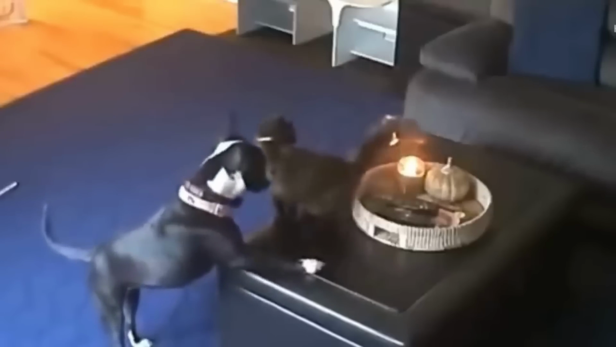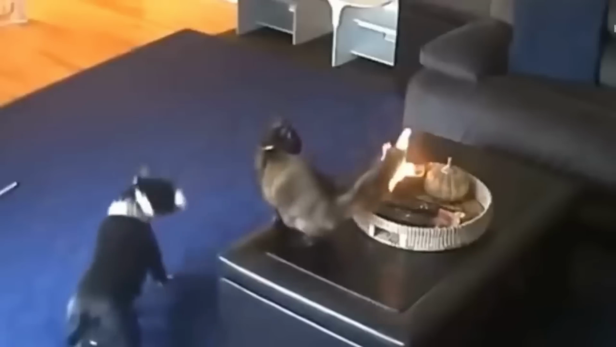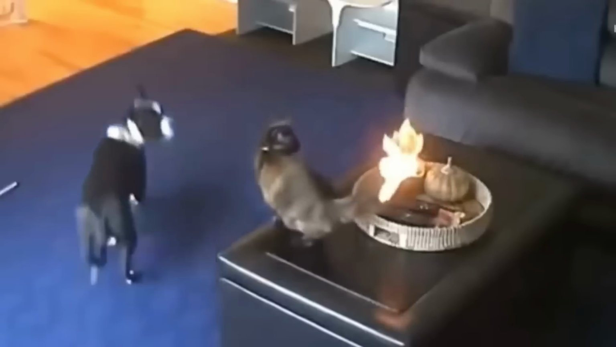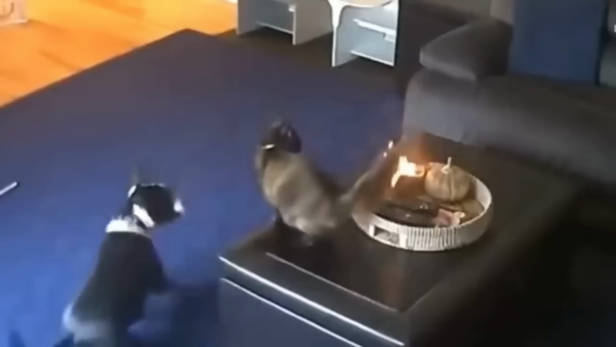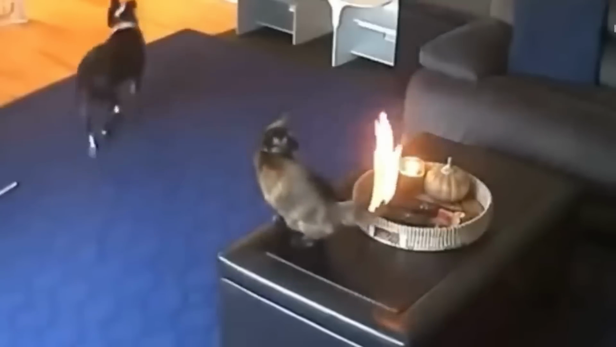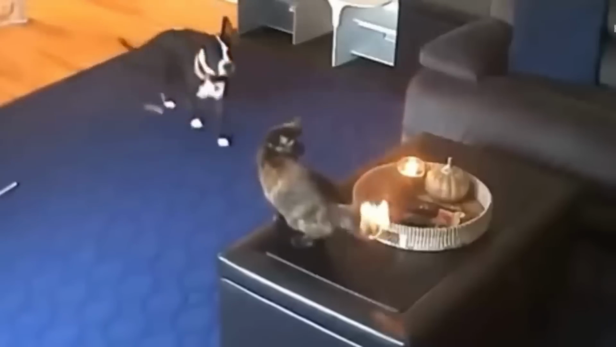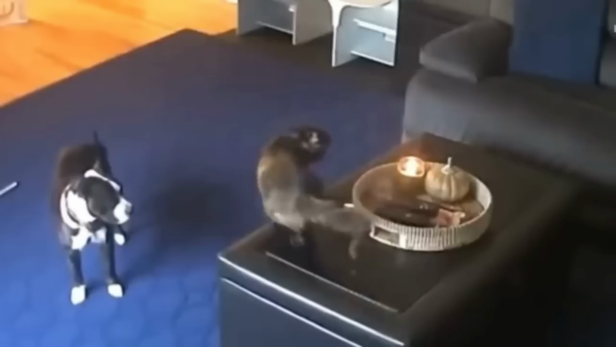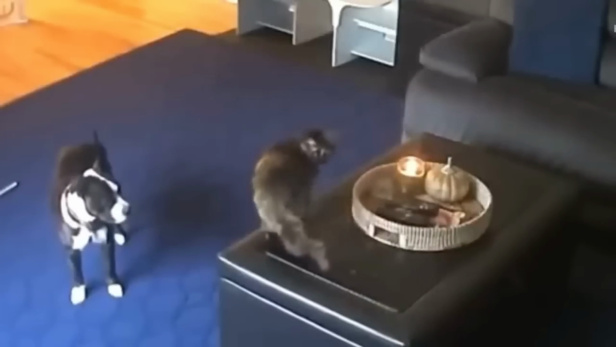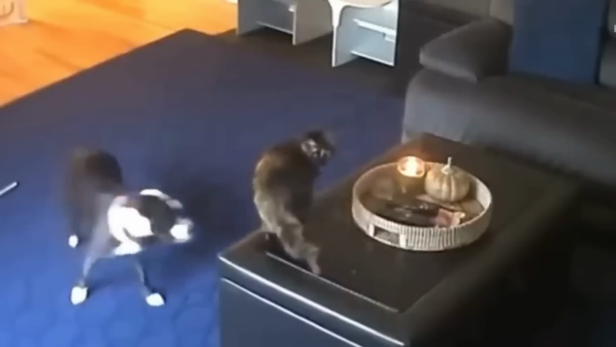It all happened so quickly that the cat couldn't even react to the situation, and just stood still watching its tail burning. The dog was surprised too, but before anything could be done, the tail was already burnt, and the fire went out on its own. Thankfully, there was no damage to anything else, and the cat was safe too, because the fire could have spread quickly.